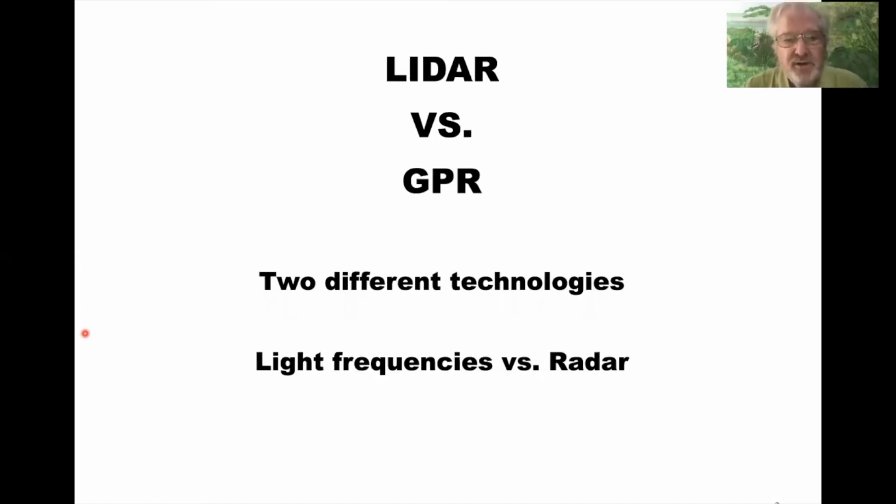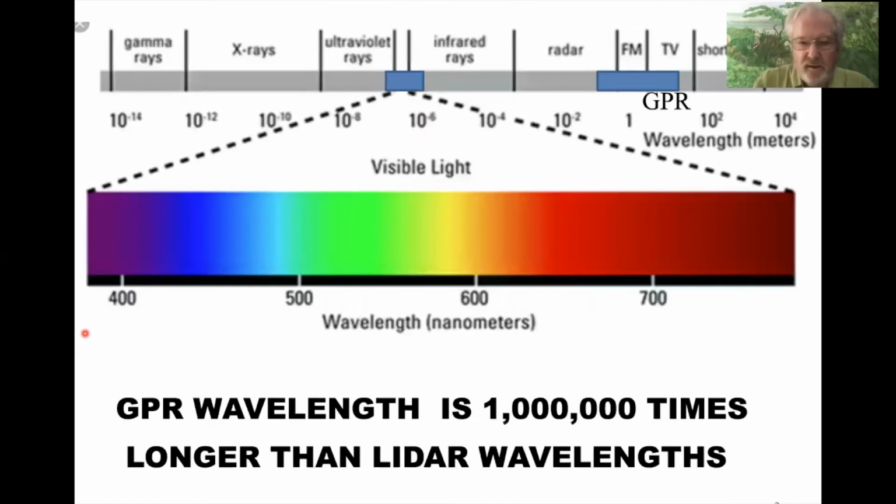2 different technologies. LiDAR stands for light detection and ranging. Radar, as in ground penetrating radar, stands for radio detection and ranging. So the light frequency using lasers is the primary basis of LiDAR. I took this from the internet. It shows the electromagnetic spectrum across the top. The 2 blue areas that I've highlighted here is the area that LiDAR uses, which is the visible light range with a little bit of ultraviolet and a little bit of infrared, depending on the laser used.